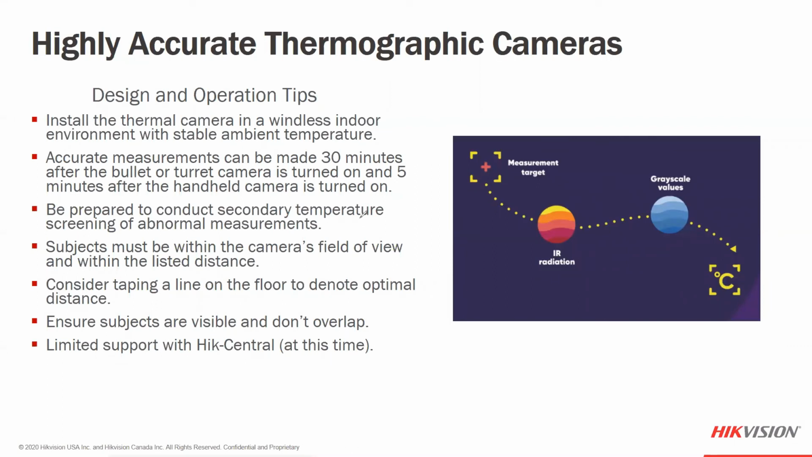And we want to make sure that you're prepared. This is a company decision, and I've seen some news articles about how businesses are going to handle this. I've known employees, as they come back to work, are being screened now with either thermometers or thermographic cameras.